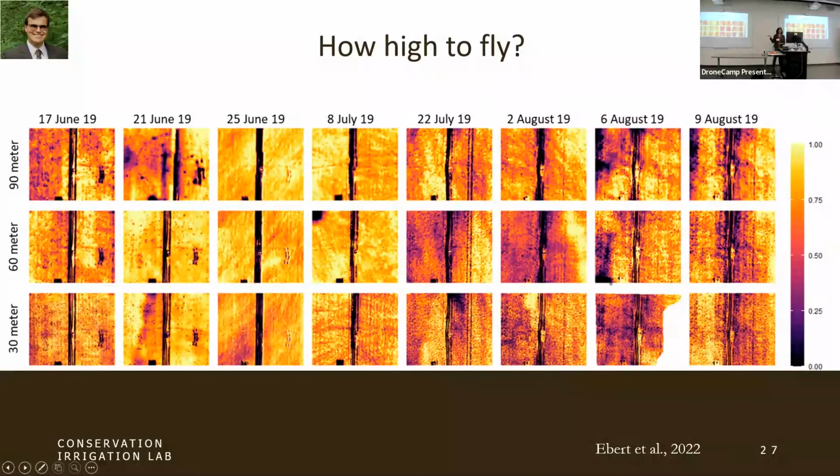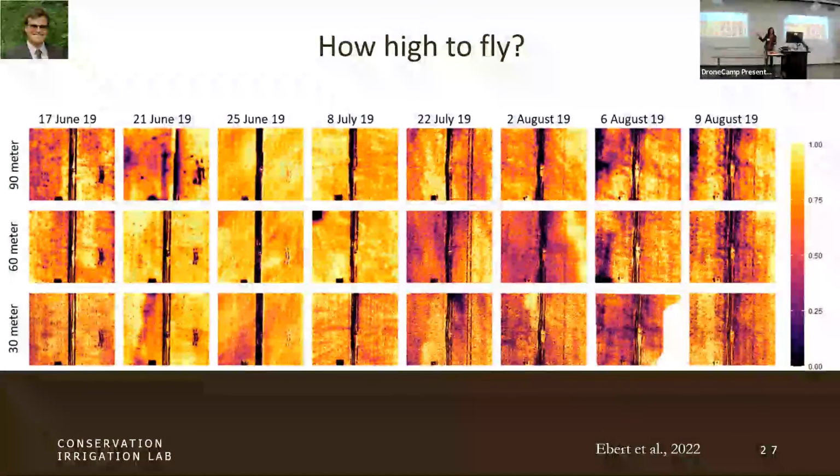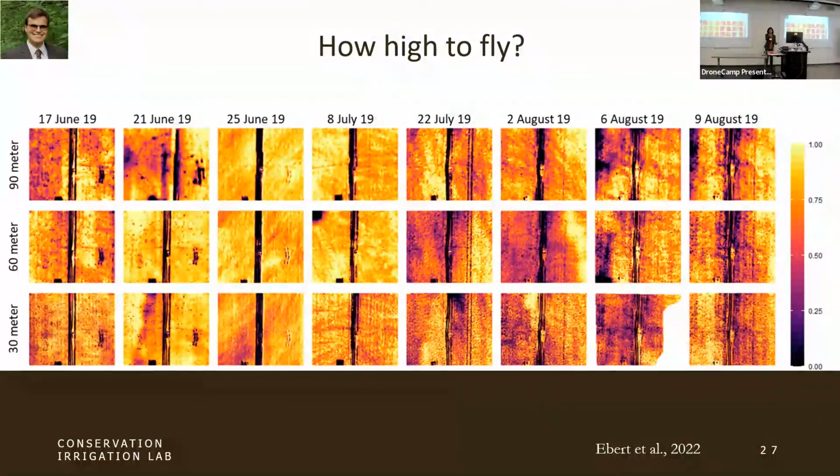So this is just a great example of some of the questions that we're asking. How high to fly is really important. And one of the other key questions is, 90 meters was great for potatoes, but for almonds, where you have a really high value crop and they're individual trees, and you might be interested in what a particular tree is up to, there may be more value in getting that high resolution down to the tree level. And we also have some work where we're trying to get to that tree level insight.